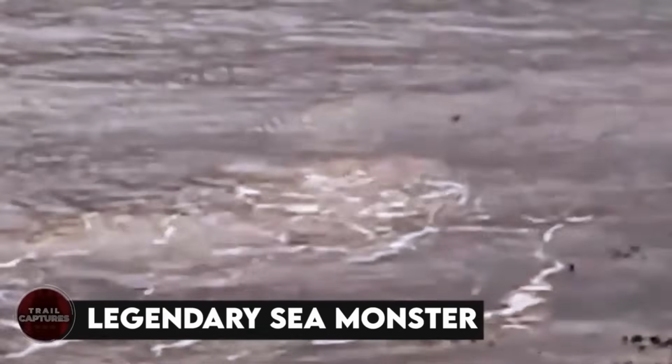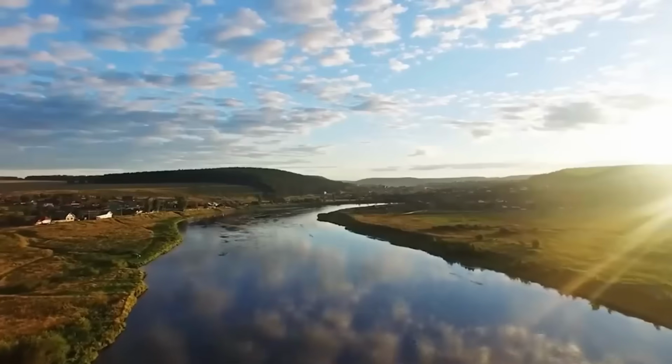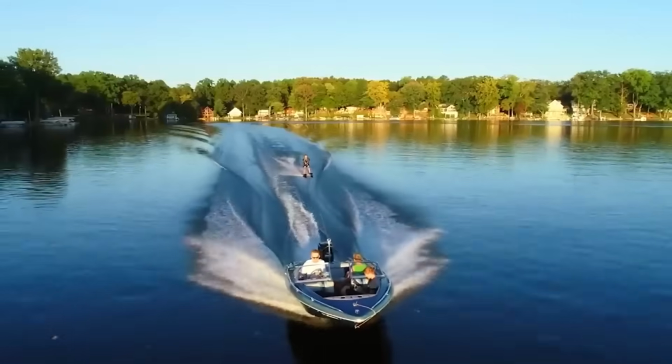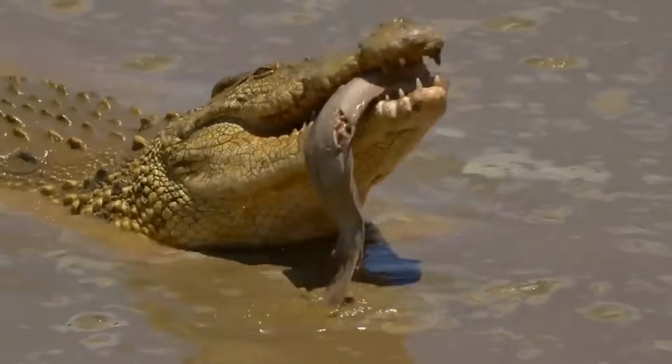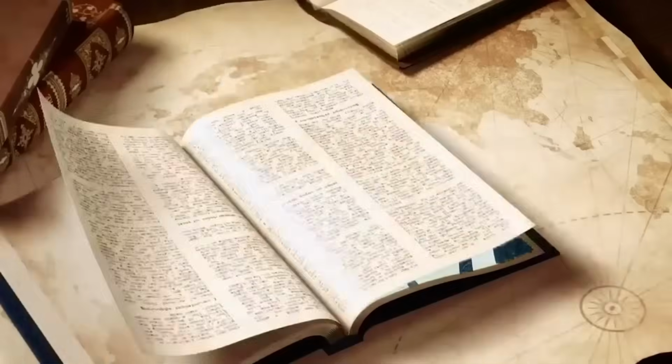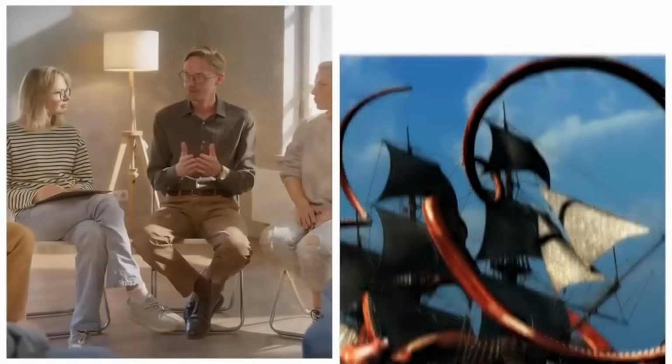Legendary sea monster. A beautiful lake situated in between the frosty mountains, a breathtaking sight, and indeed a perfect travel destination spot. But can you believe that this lake might be home to fantasy creatures and spooky monsters? It all began when a man started to record this alluring scenery in search of a legendary creature that only had its existence limited to books. However, some had claimed that they had witnessed that sea-dwelling beast.